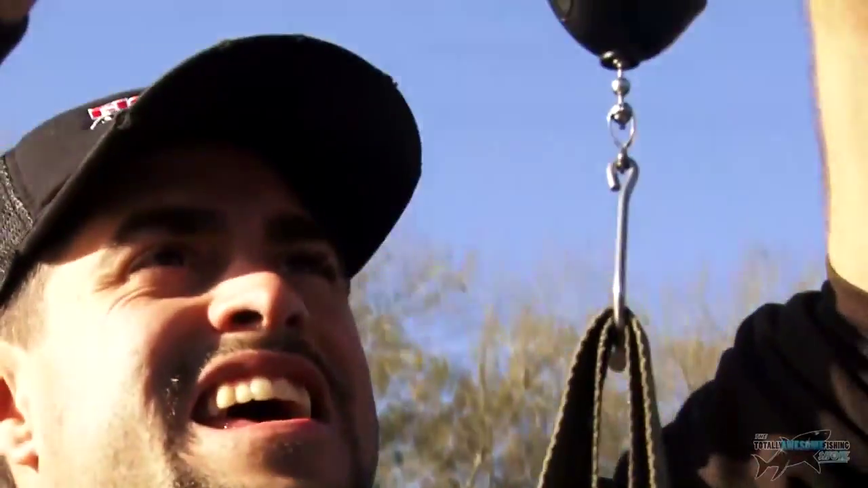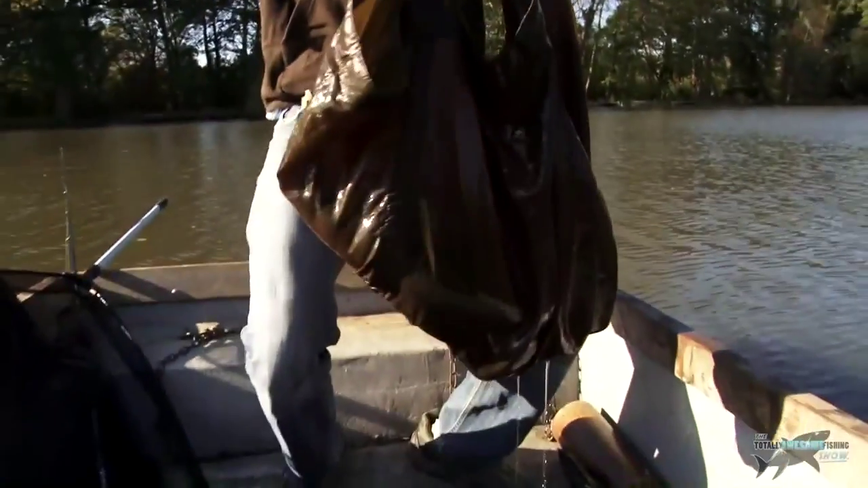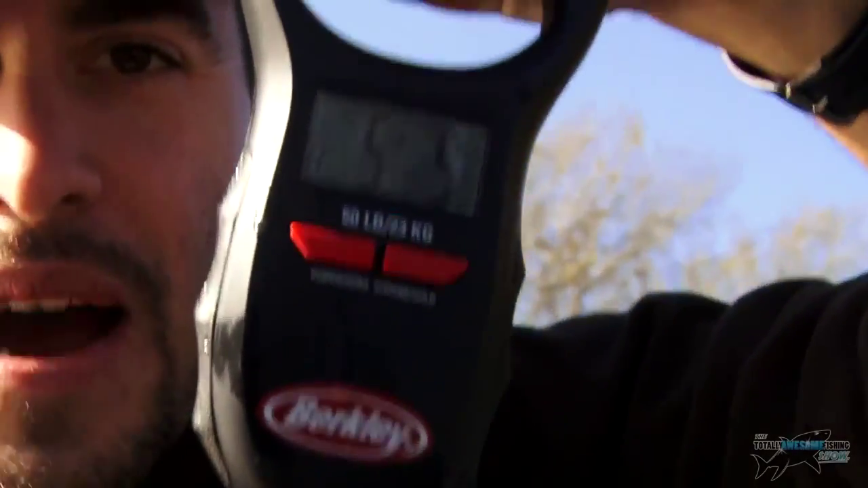Moment of truth, fellas. We are clear. And we're looking at 5 pound 5 ounce. Really? That's not bad. Absolutely made up with that. 5 pound 5 ounce. That is awesome.